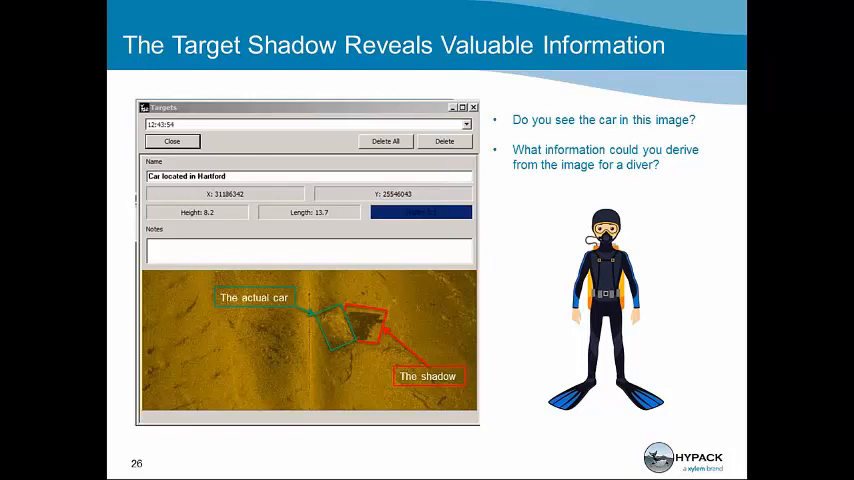By knowing this before the diver enters the water, the diver can verify what he's going in the water to see. He can enter the water safely and find the object on the bottom more easily, especially in a low visibility environment. In this particular image, there's not a lot of debris around the car. The diver can get into the water. We know where the car is, and it's going to be a safe, fast dive for the diver.